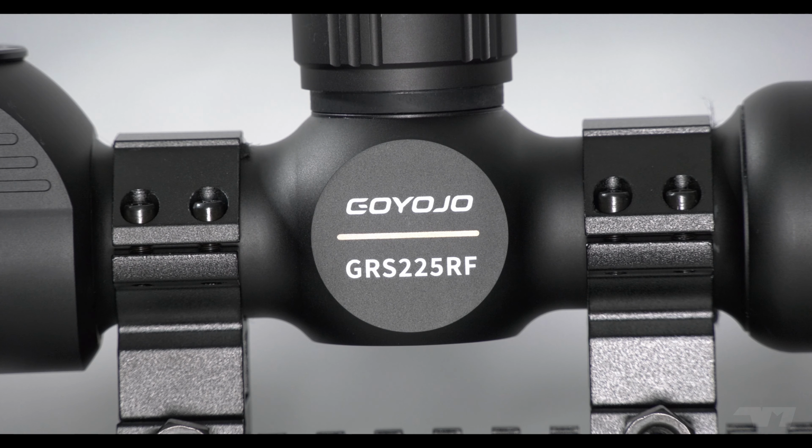So there are two versions of this that I have seen so far. So there's this one, which is the GRS225RF, RF for the range finder. There's models out there without the range finder, so it won't have RF at the end.